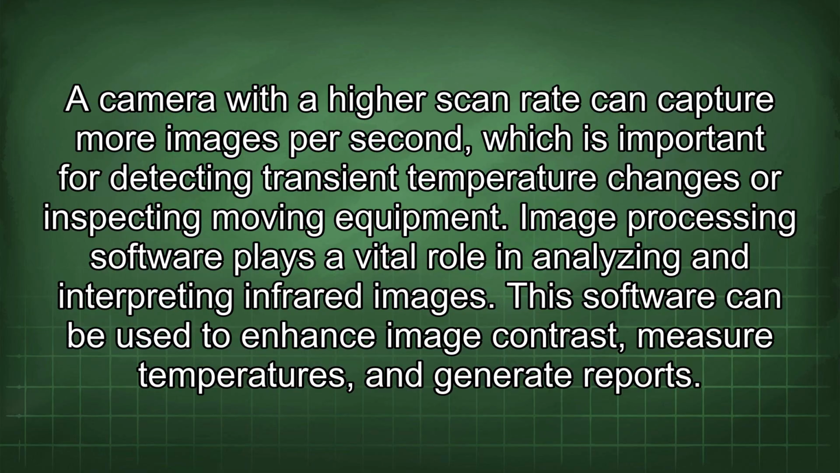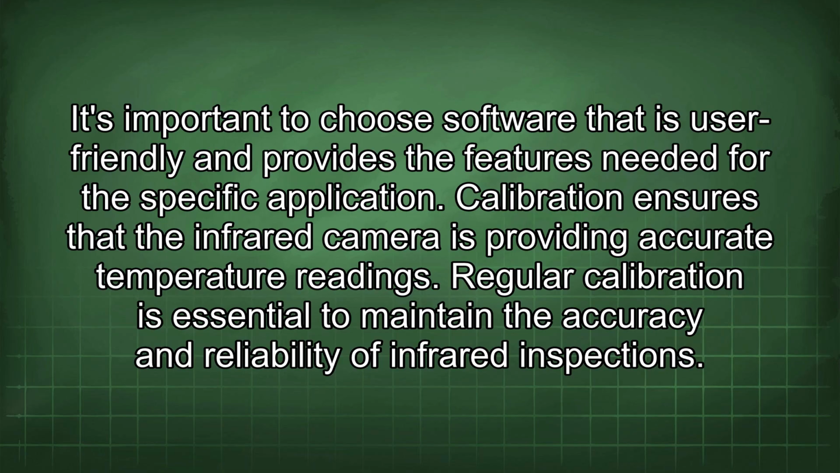Image processing software plays a vital role in analyzing and interpreting infrared images. This software can be used to enhance image contrast, measure temperatures, and generate reports. It's important to choose software that is user-friendly and provides the features needed for the specific application.